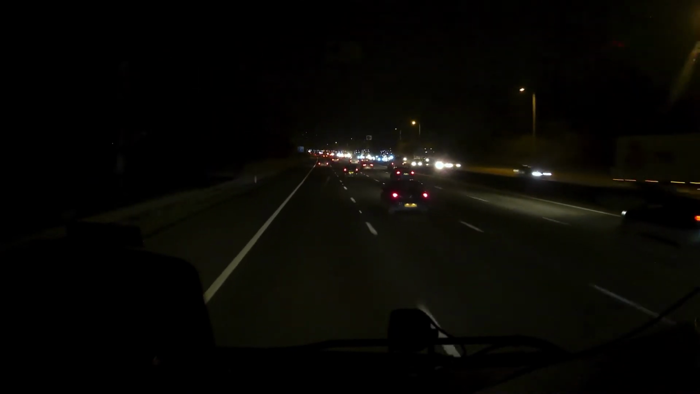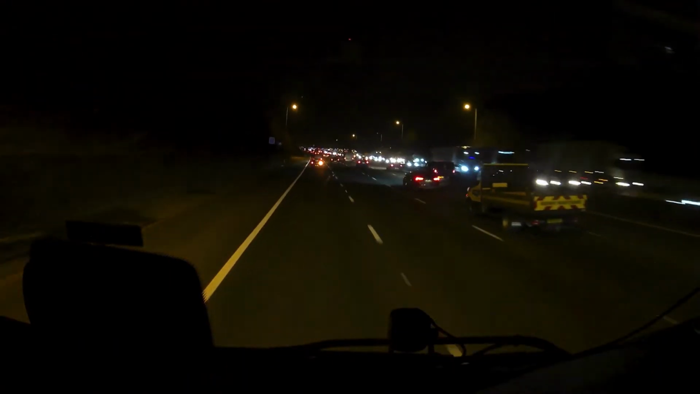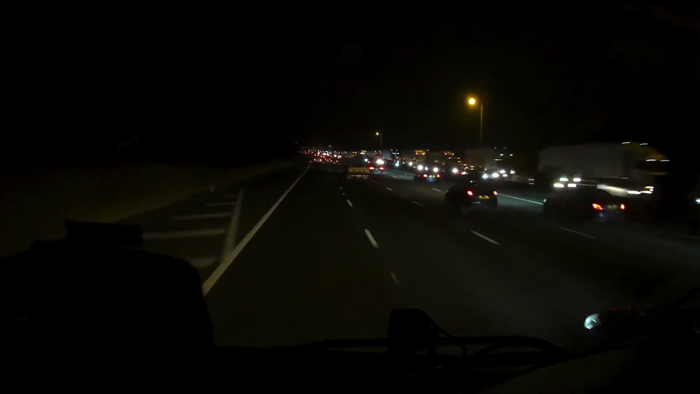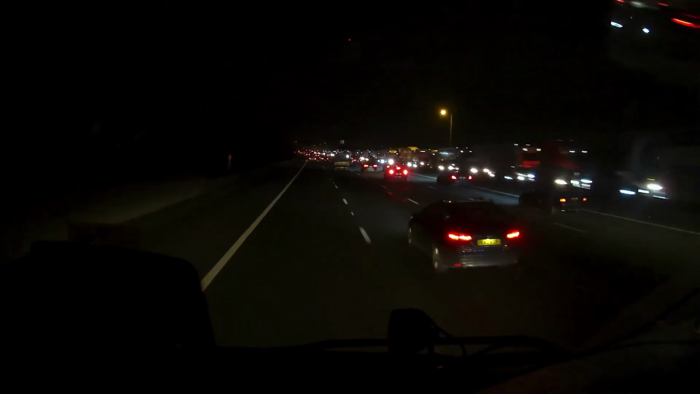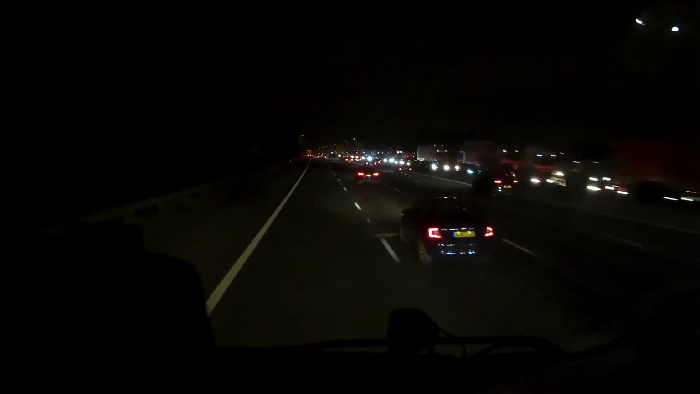I don't reckon I was stationary for any more than about 10 minutes, and as you can see, I was right at the front. But look at the amount of fucking traffic. We're getting stacked up. Bearing in mind, we're supposed to be staying at home, aren't we? These fuckers ain't.